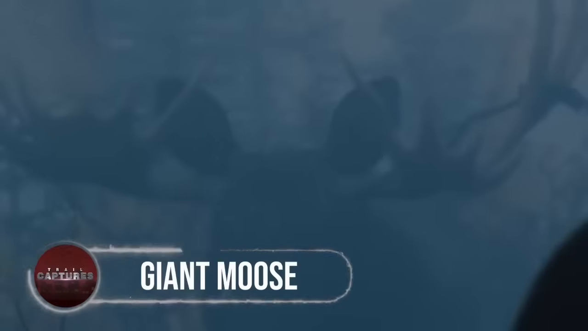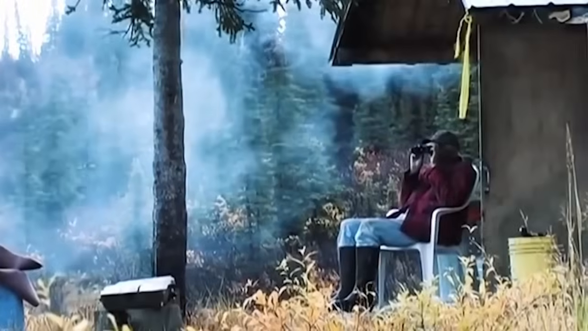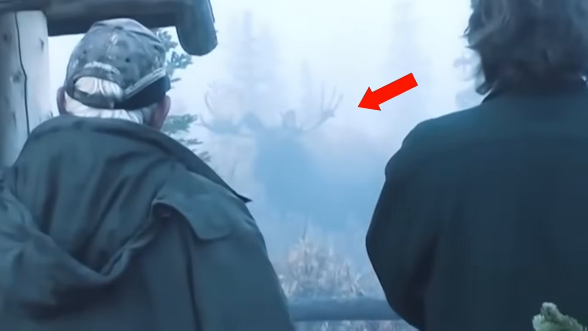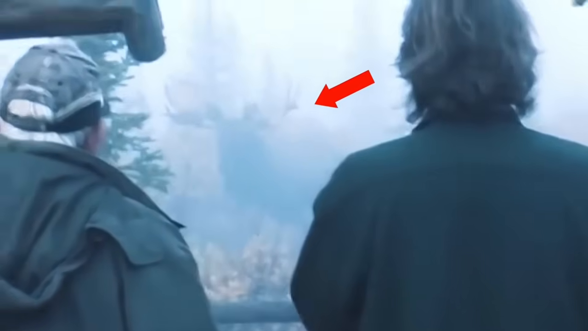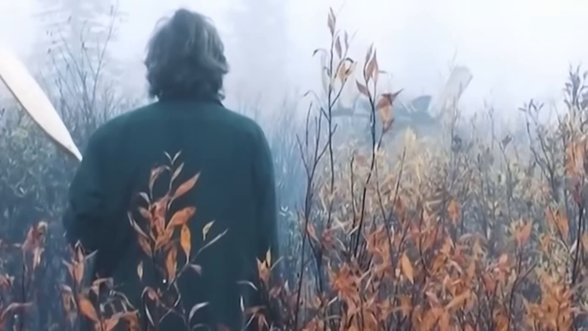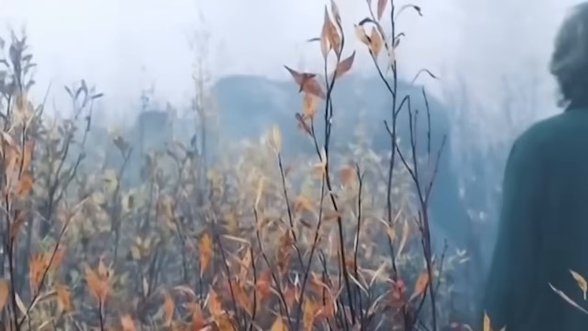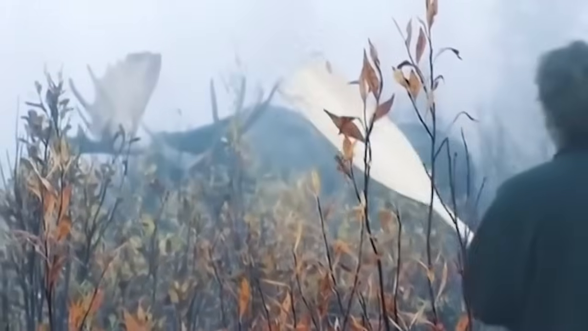Giant moose. These men, while exploring the woods in Canada and staying there for one night, had a once-in-a-lifetime experience when a giant moose came to pay them a visit. It was 7 meters tall and weighed almost 1,000 pounds. The man, terrified but excited to see the huge animal at the same time, decided to go near it and was standing just a few feet away from the monstrous creature.